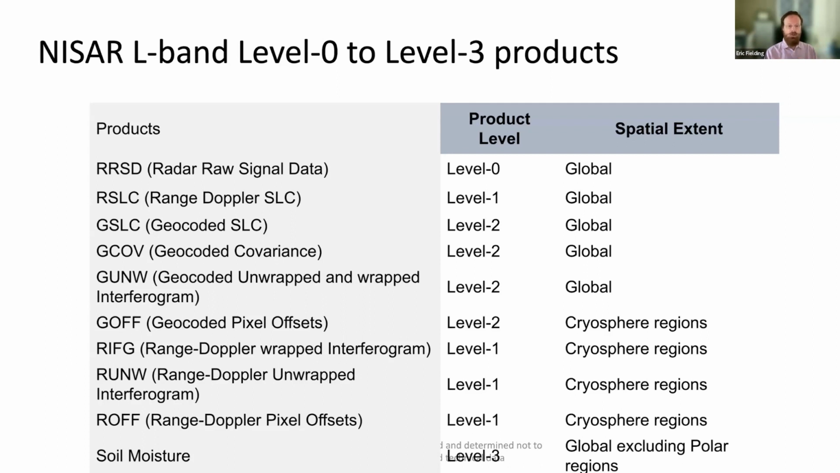So it includes all the polarimetric information, and it's been multi-looked. The geocoded SLCs are roughly the same resolution as the range Doppler SLCs, but all the rest of these products have been multi-looked. They're coarser resolution.